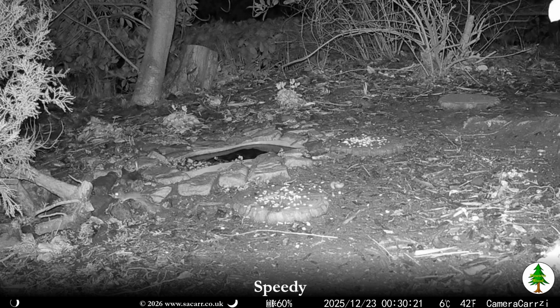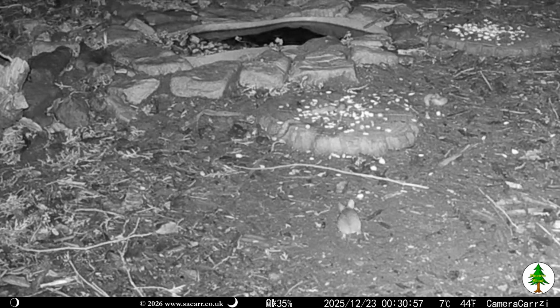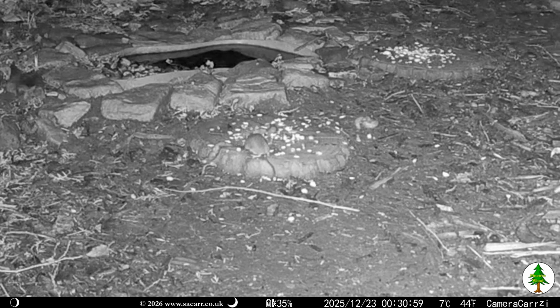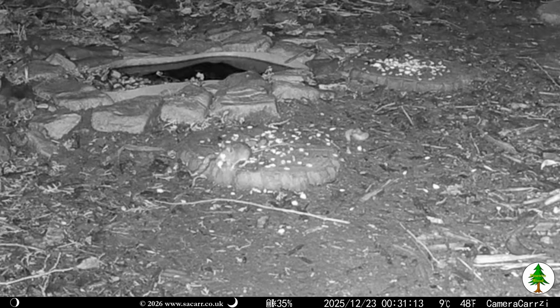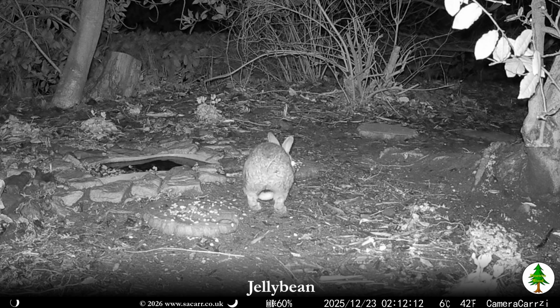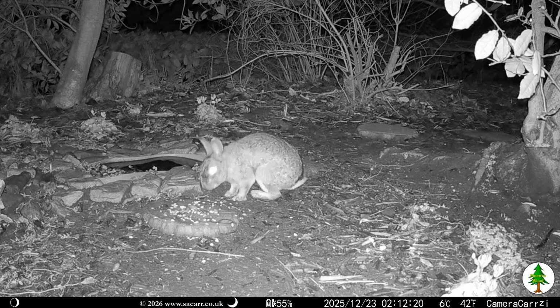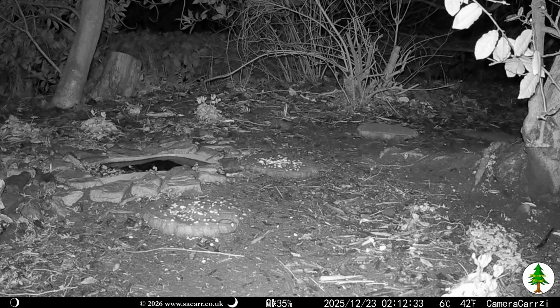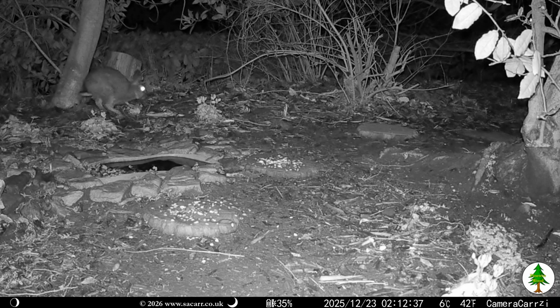At midnight, Speedy appeared by the pond. He's so fast that he's often heading away from the camera by the time the motion sensor triggers. All was quiet for the next 90 minutes until a rabbit turned up. I wasn't sure which rabbit it was until it turned around, revealing the nose mark, confirming that it was Jellybean. I think this rabbit's wascally because I can't see the dark mark on his nose.